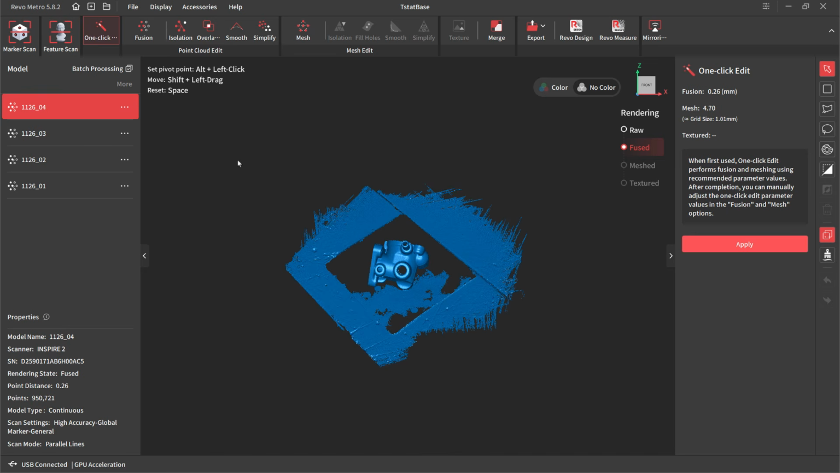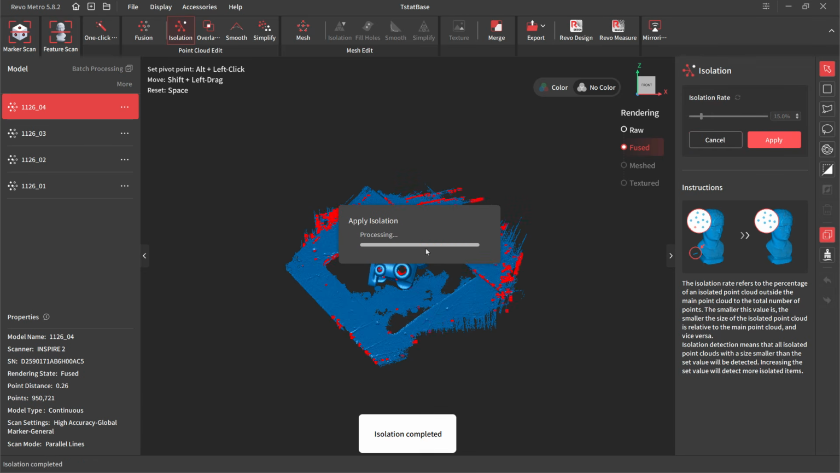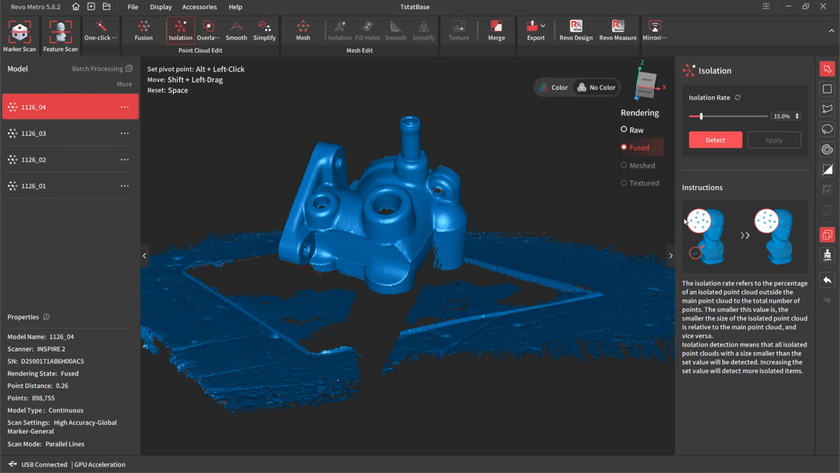And then the last one here, once again, we'll go to isolation. Sometimes isolation can take away the complete base if we're lucky. I'll actually show you a little bit of a trick here as well. If your part is up off of the base, what you can do is select the part.